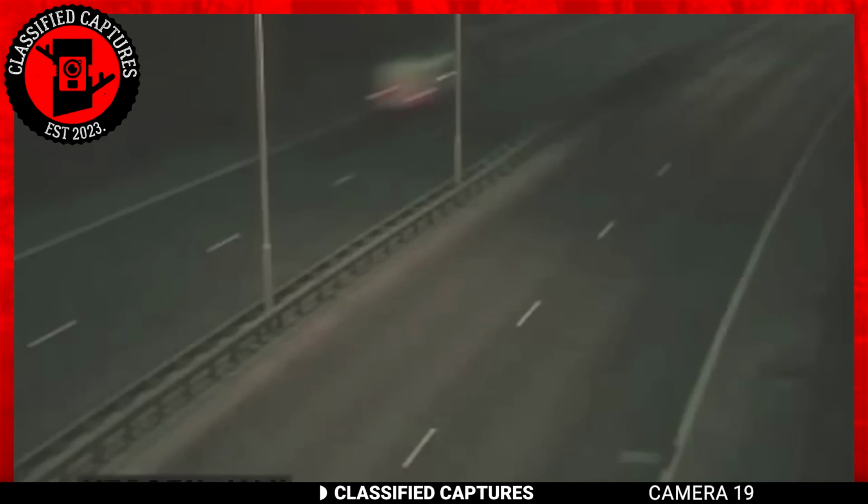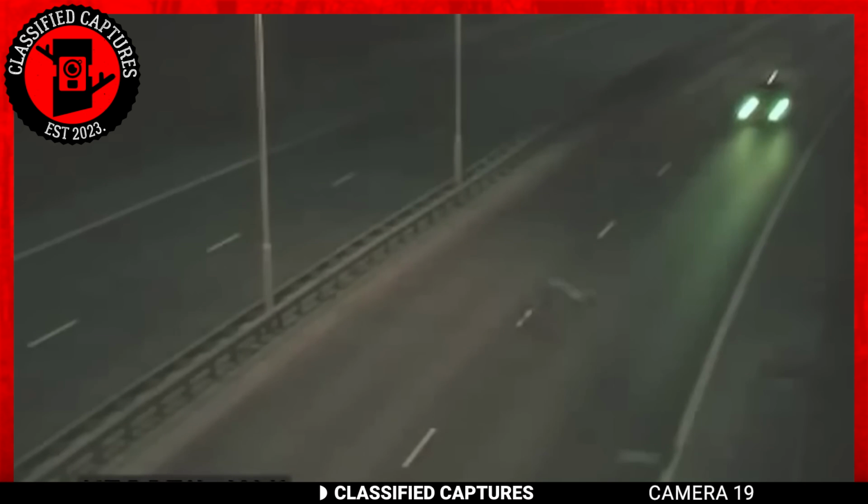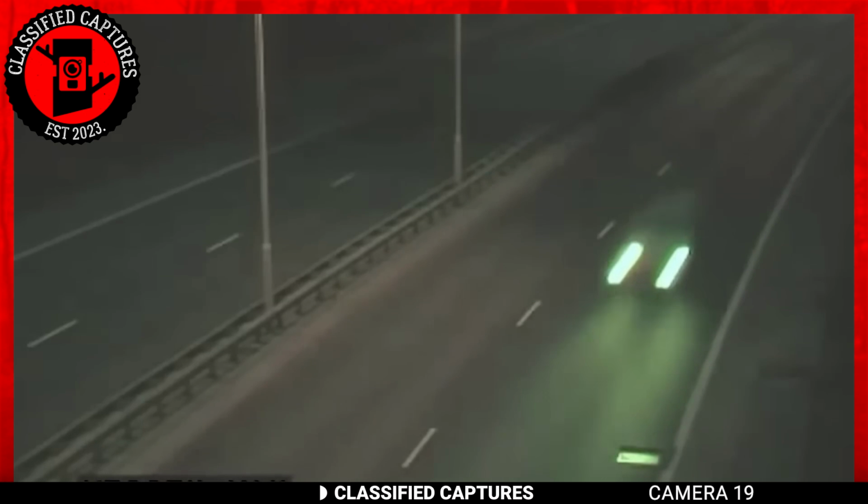But let's zoom in. Nope, that is definitely not a dog or a deer. It appears to be a humanoid. While I suspect a human experiment had gone wrong, my team members were quick to point out that it could simply be a skinwalker, and I must say I agree with them.